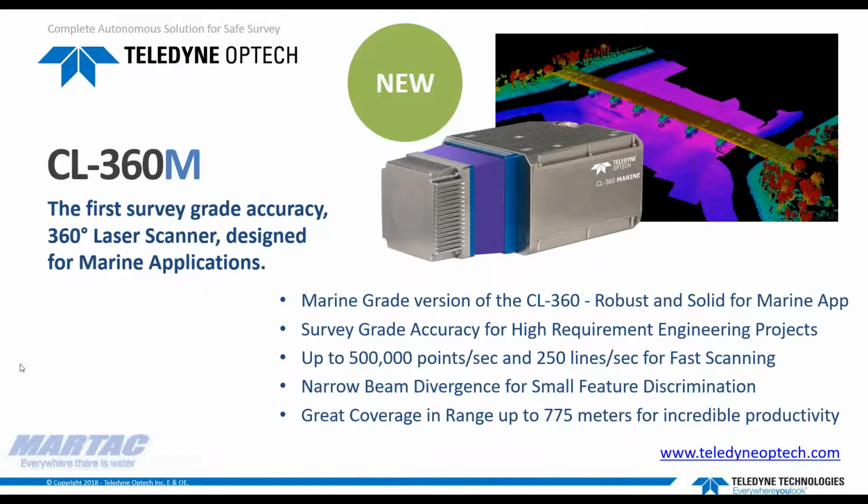So even when you are scanning from far away in areas where the water is too shallow, you can still scan the object, structure, buildings, ports, harbors, right? It's capable of providing up to 4 returns for complex environments or vegetation penetration. So it's a very powerful laser scanner from Optech that we are now bringing to the marine sector. That's all I have, Jeff, for now.